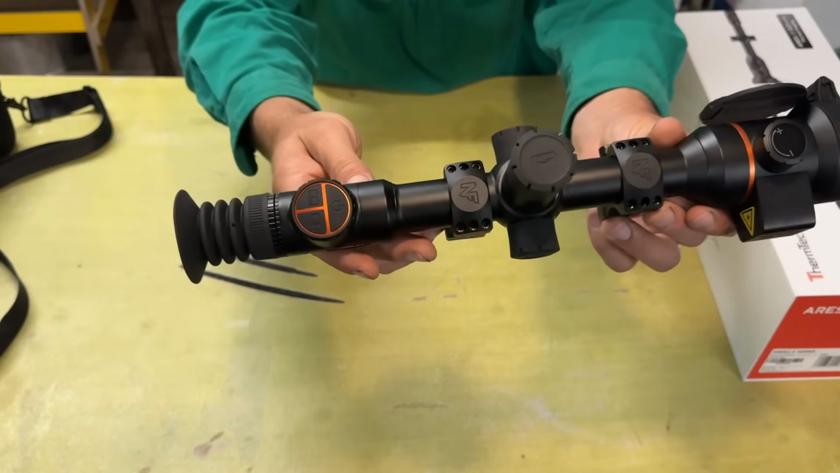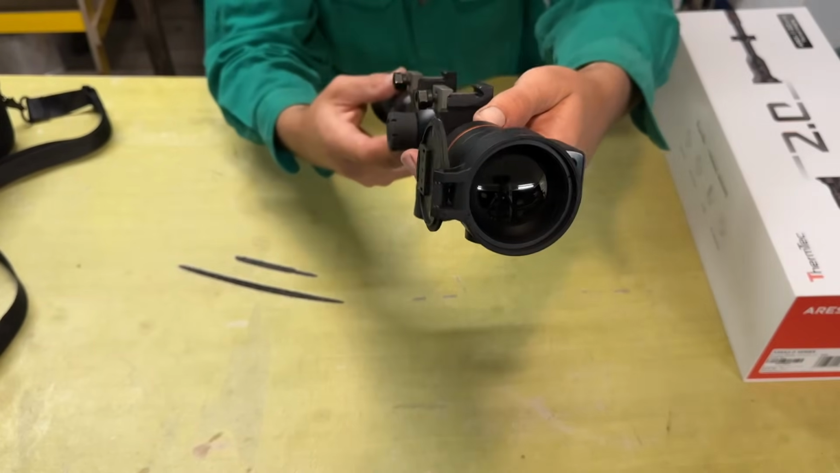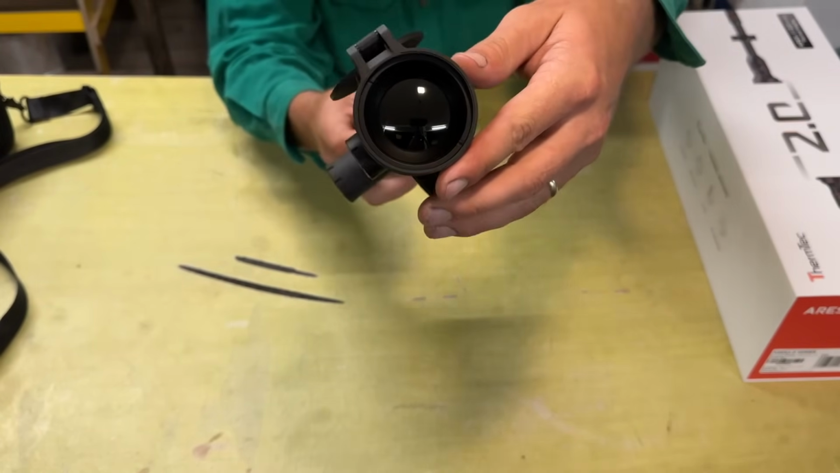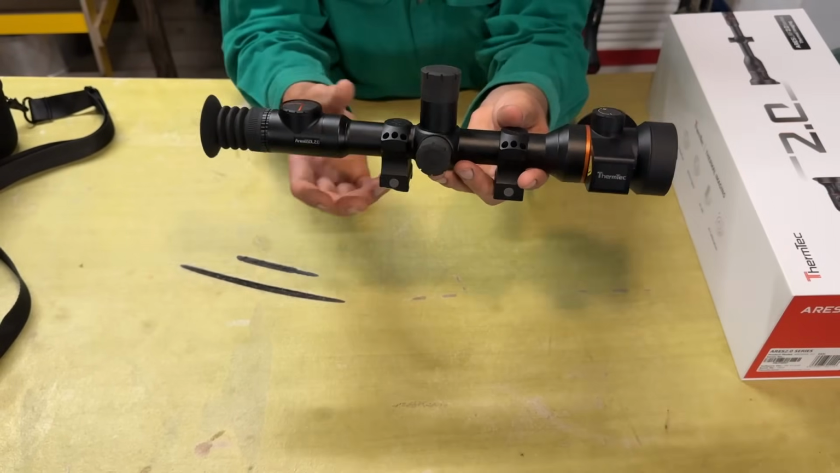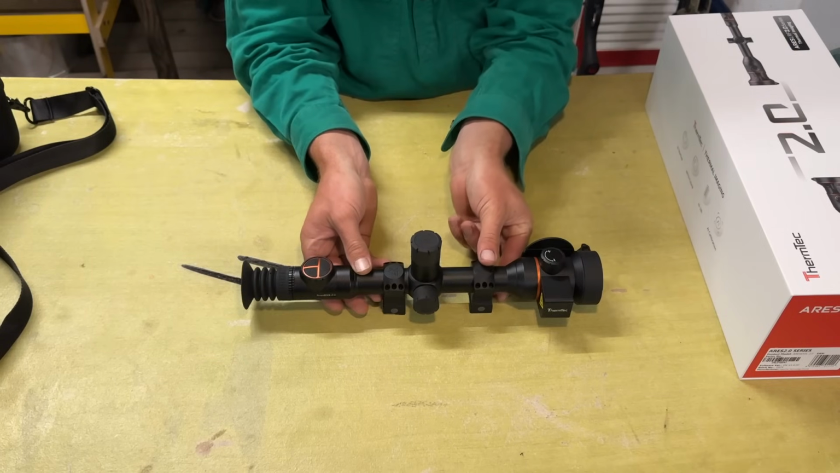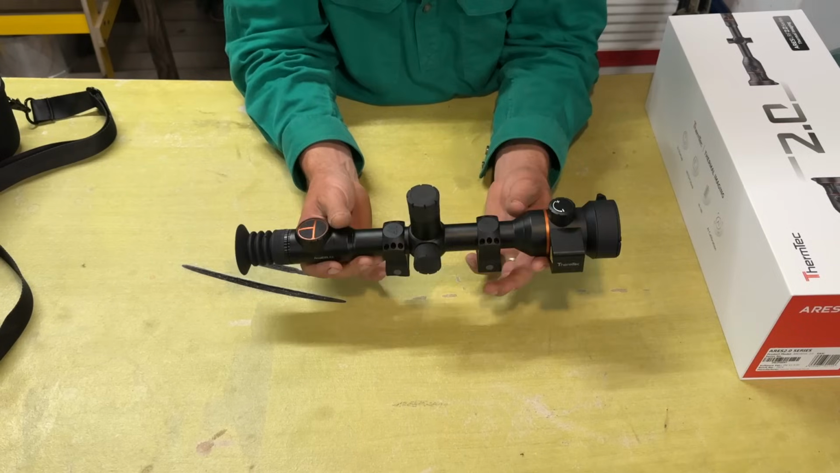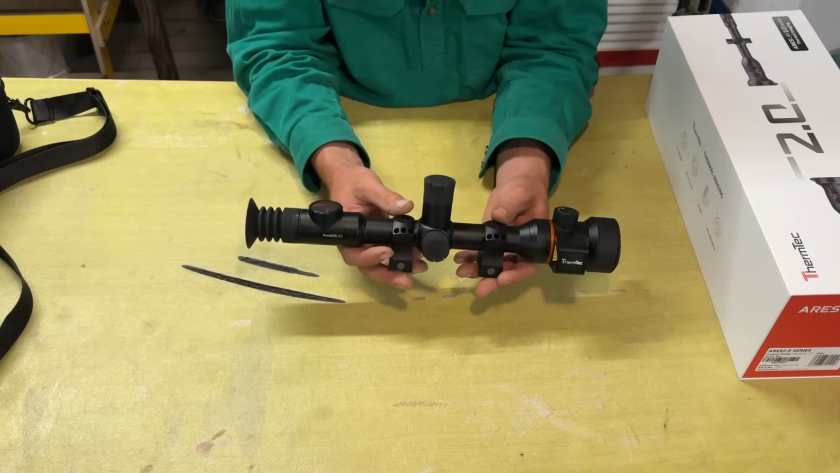So I'll just quickly show you a close up of the scope, and it is quite a nice scope, and I think it's only about 900 and something grams, so it's less than a kilo just by itself. With the rings on, it's obviously going to be a bit heavier.